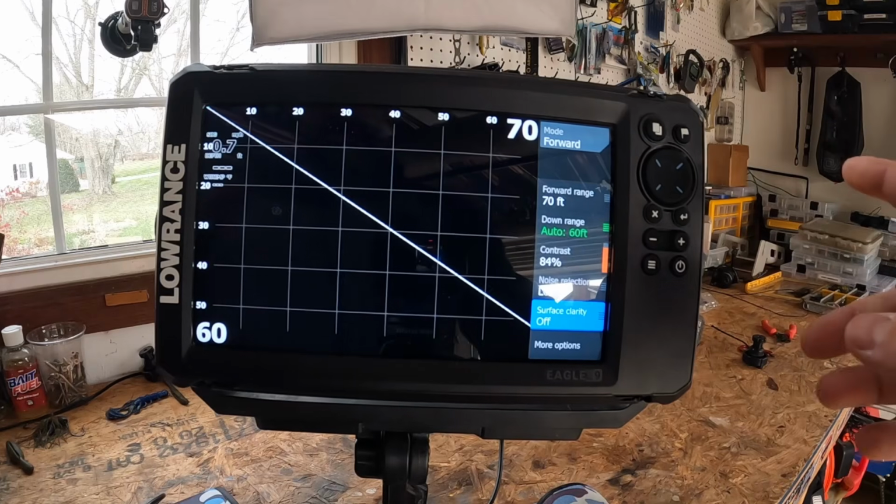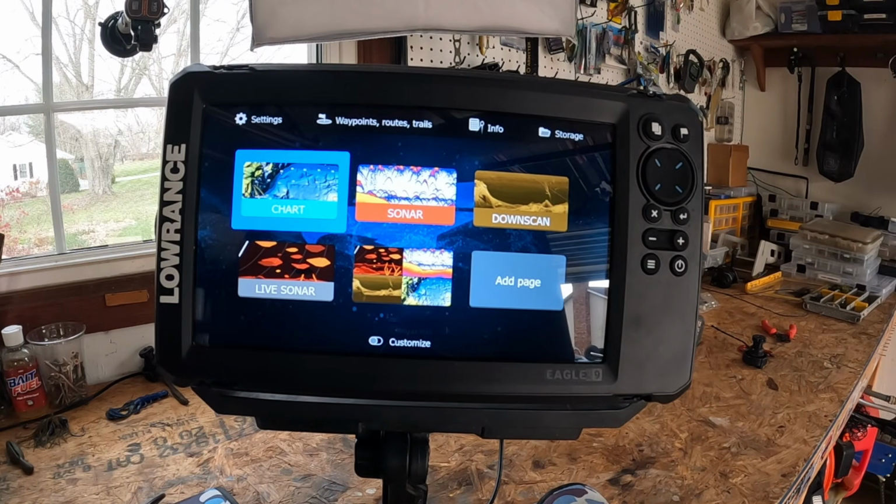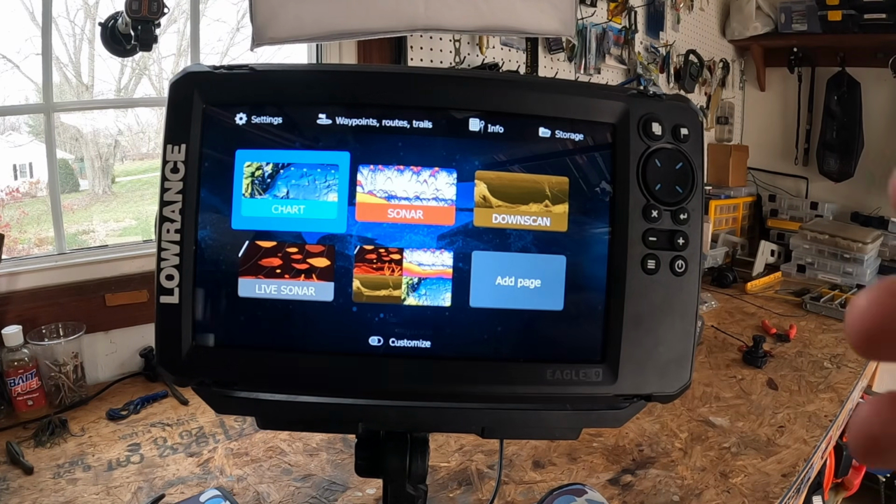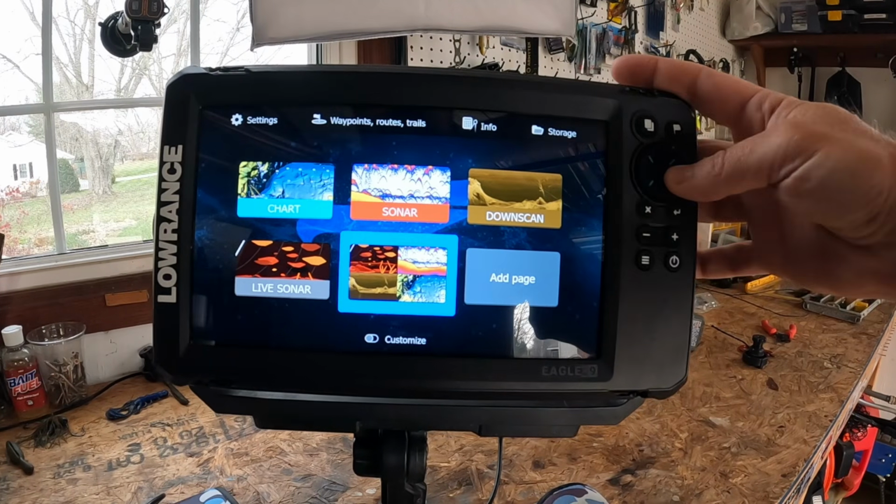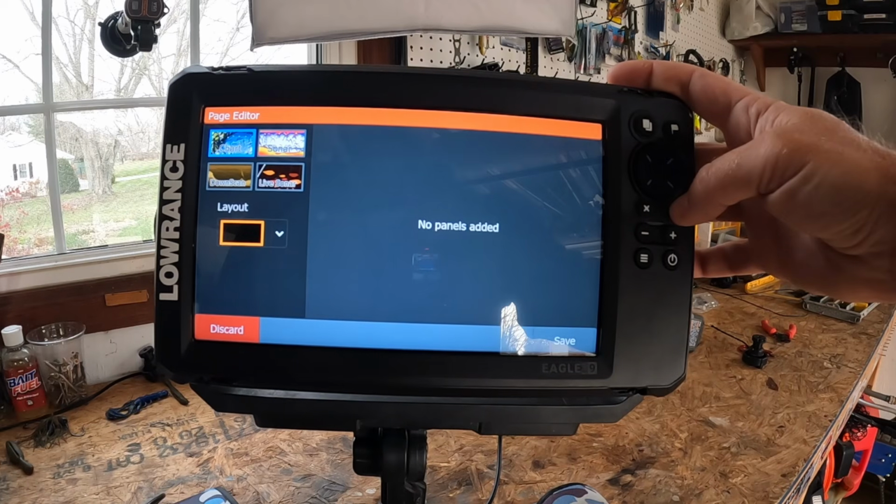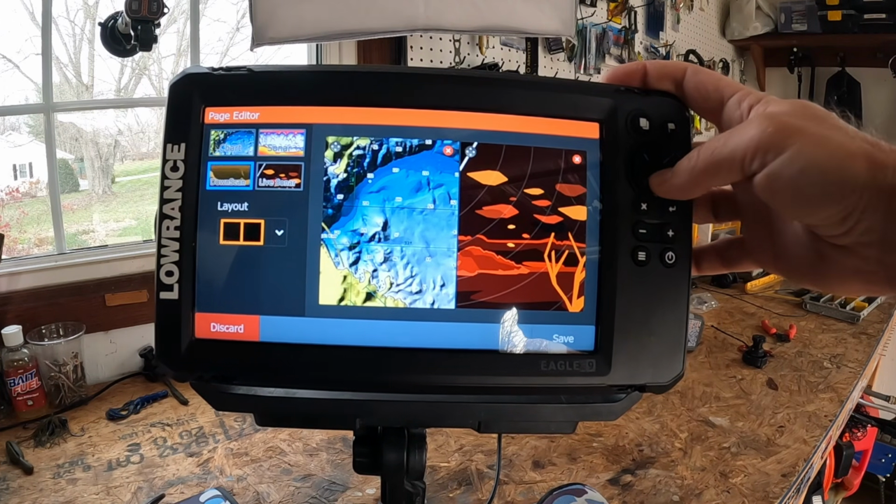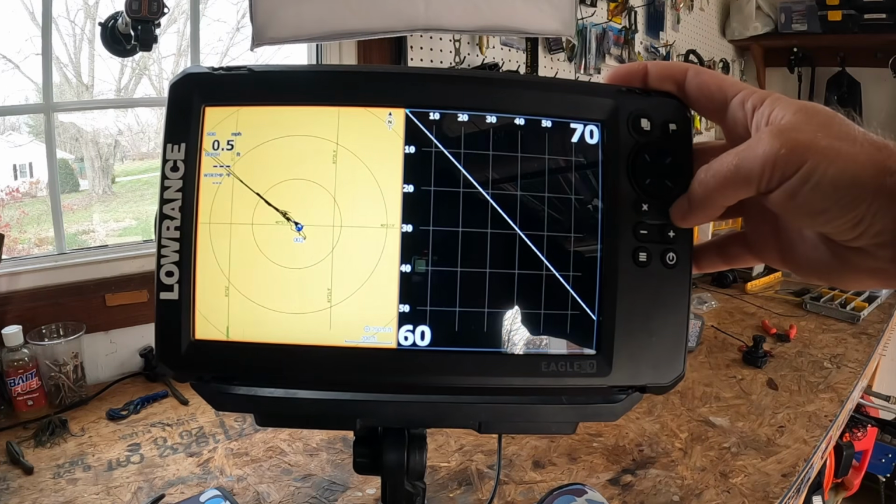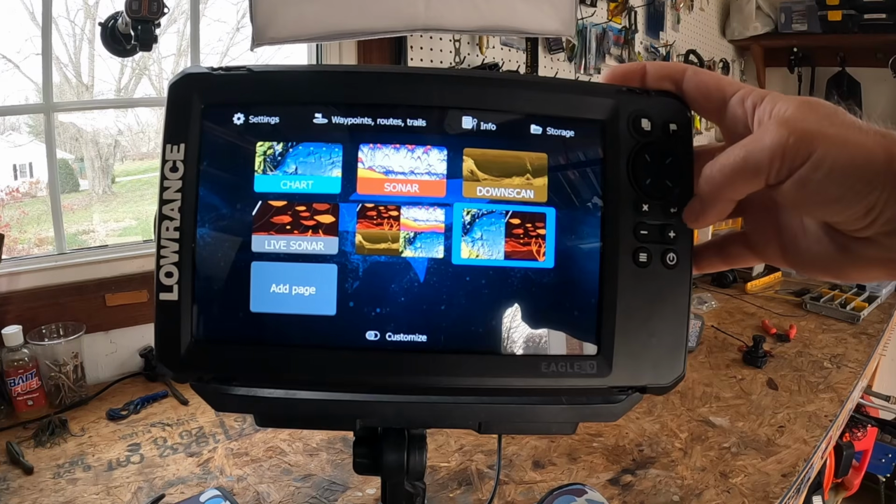All right, now let's go back to pages and where you can actually customize your pages and drop waypoints. So this is really where the Eagle Eye unit becomes your unit. You can set up pages. You go down here to add page, hit enter. And let's say I want a chart and a live sonar, and I want to save that. Boom. Then you go back to pages and you'll have the chart and live sonar.